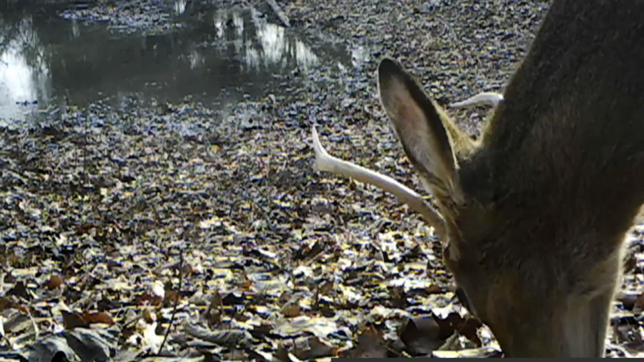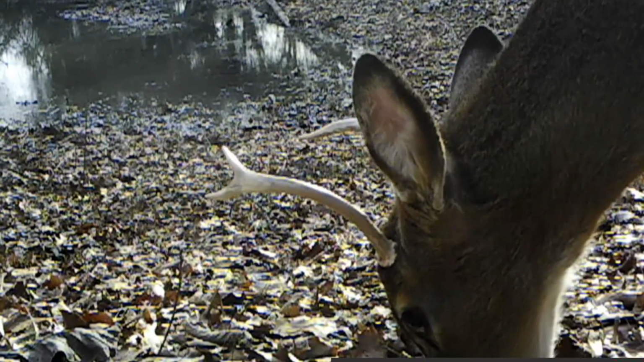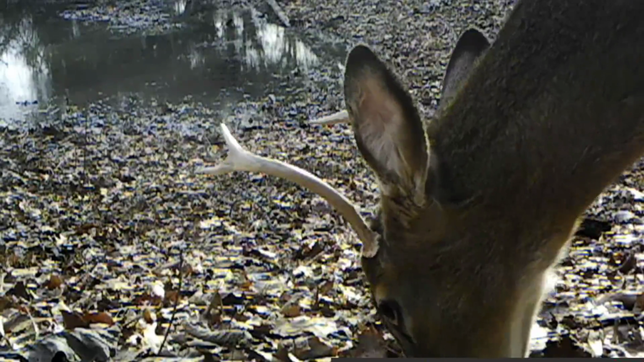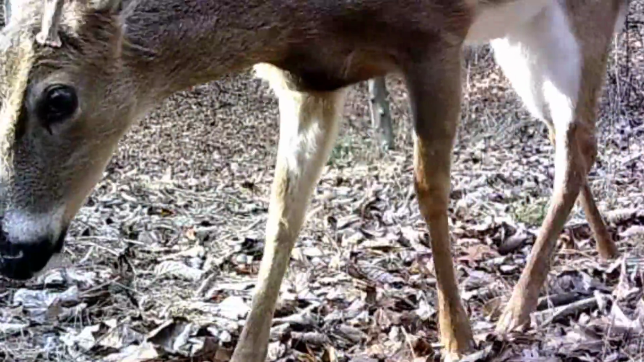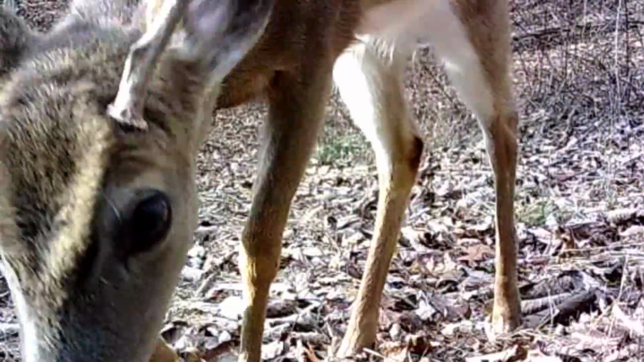These little old young bucks here. Looks like a 3-point right there, right in front of the camera. Got so many pictures. These are the best. And the other camera, there you are again.